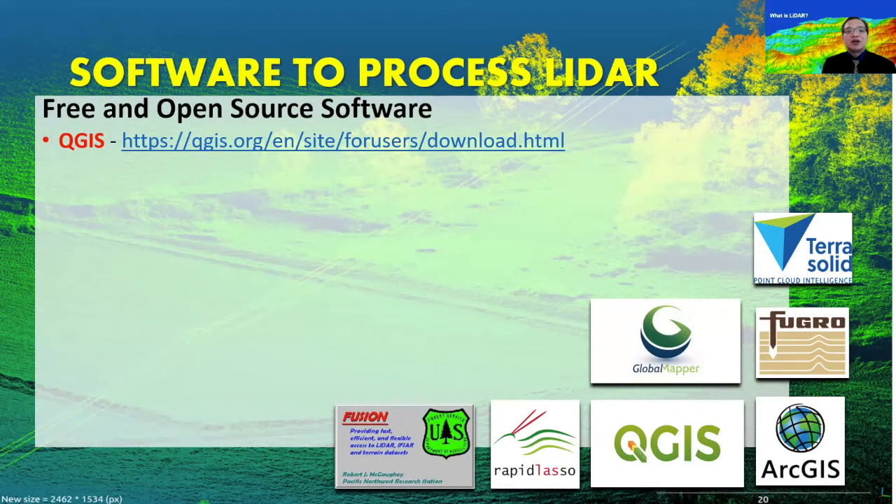The updates and plugins come so fast that I cannot even cope with the newer versions of QGIS. Almost every two or three months there's a new update, a more powerful version of QGIS produced by the community of users. You can download it from this particular site.